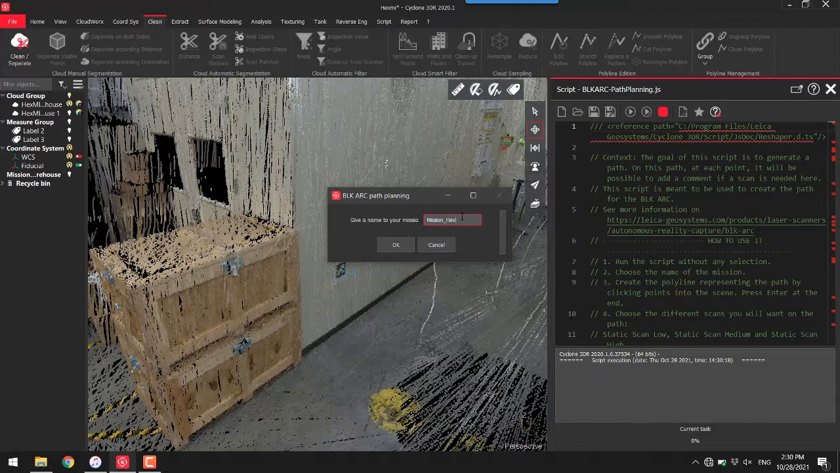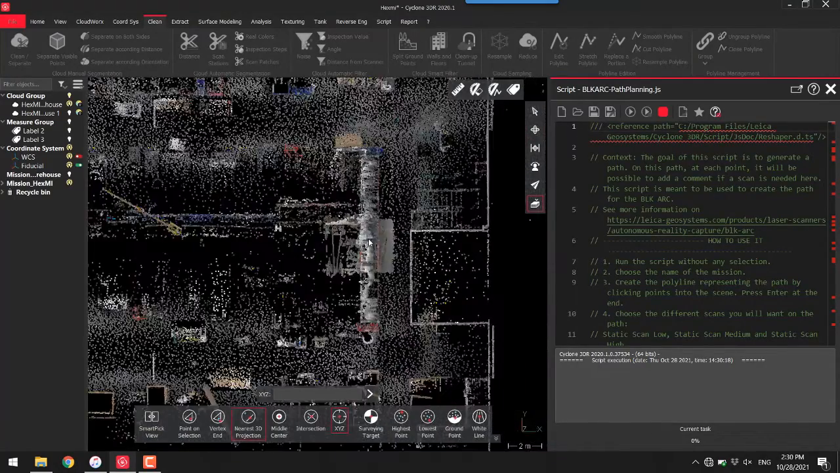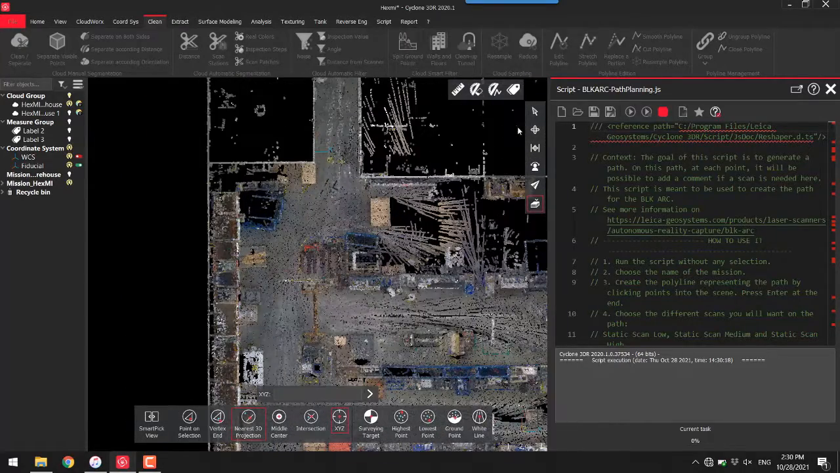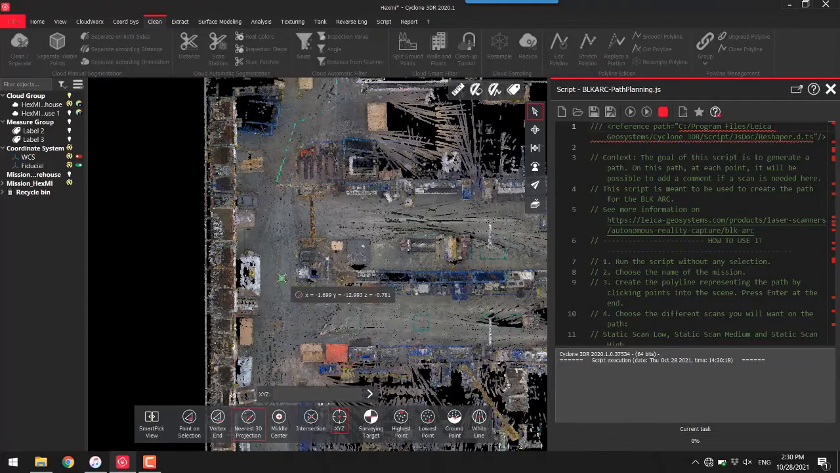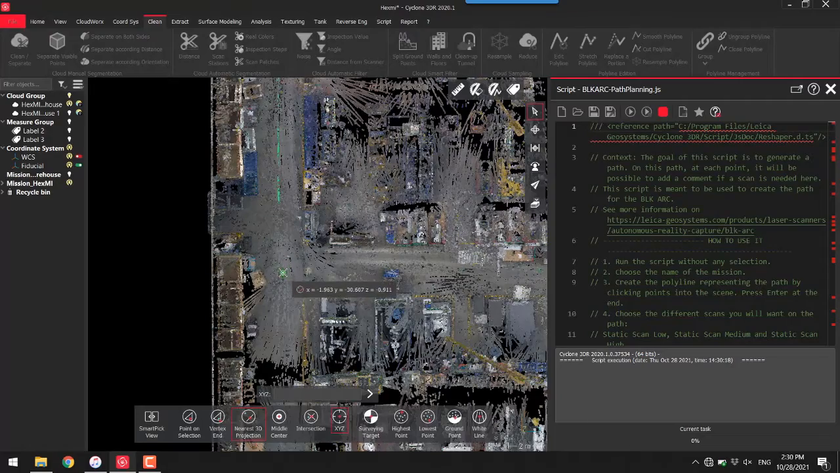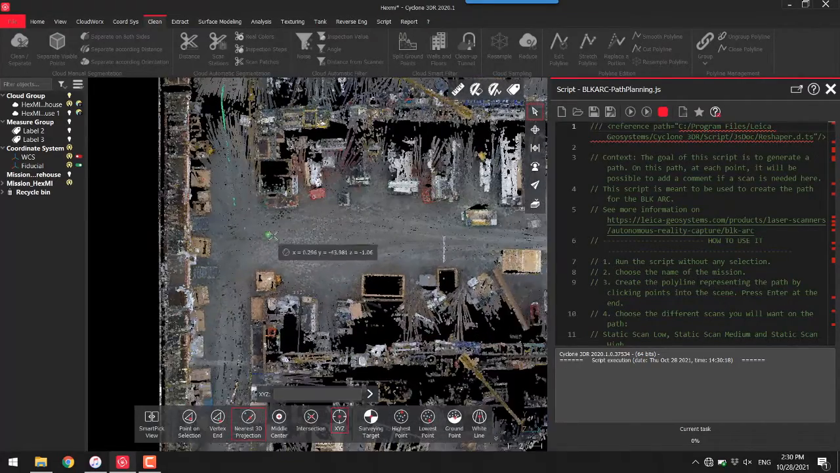I'm going to call it HexMI, and now it's asking me to create a path. I can go into this orthogonal view, and now I can just very easily go through and create a path that I would like the BLK ARC to walk and scan.